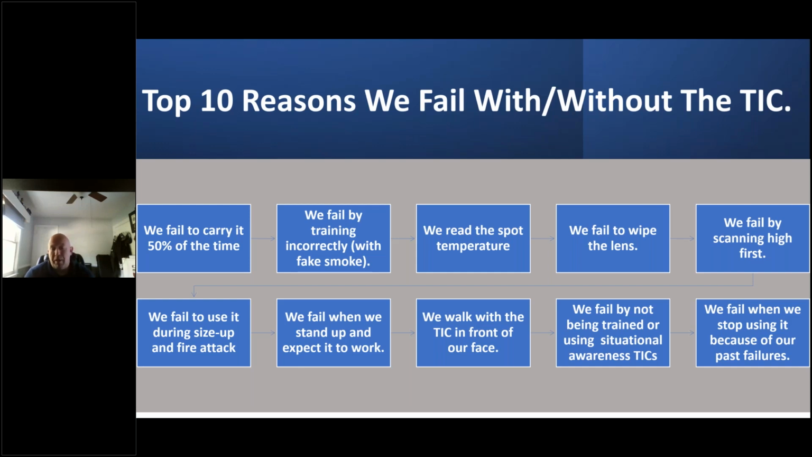And then the other one, which is my pet peeve with Hollywood and manufacturers included, they show firefighters wandering around in the dark, holding the camera, looking through the camera as they walk or move. Do not do that. You scan, you communicate, and you put it down. Because if you walk around with it in front of your face, you will actually slow down your efforts, miss things, create tunnel vision, get hurt, injured, or worse.